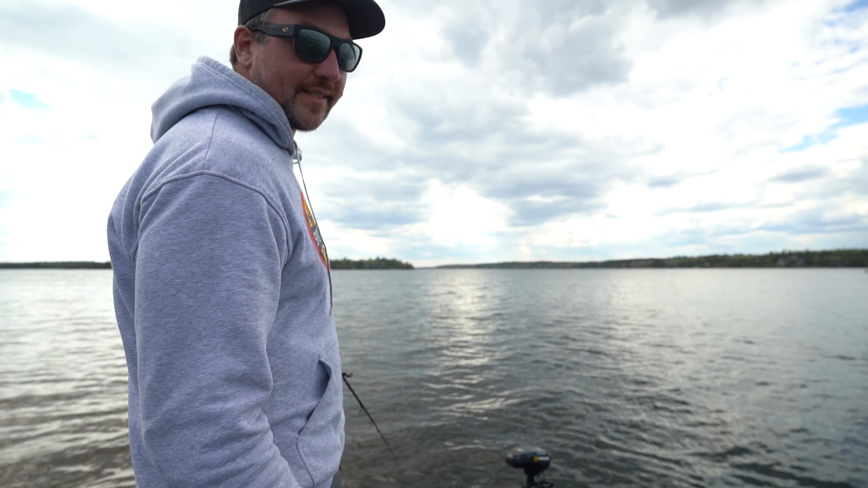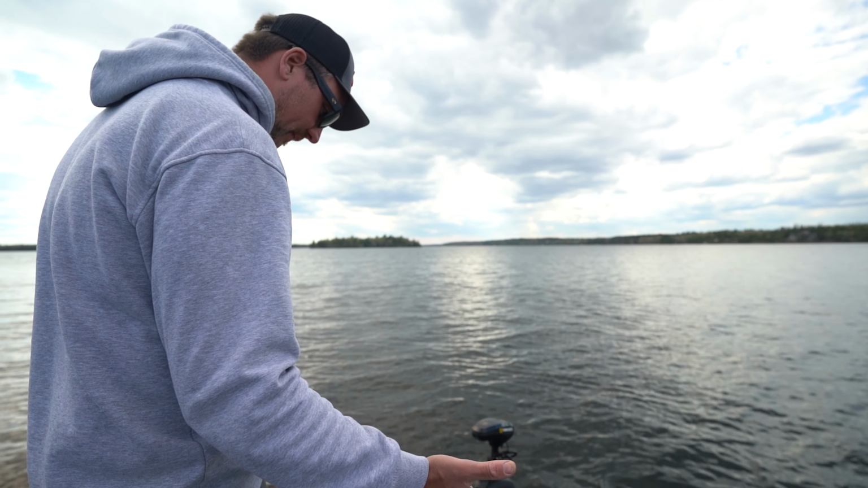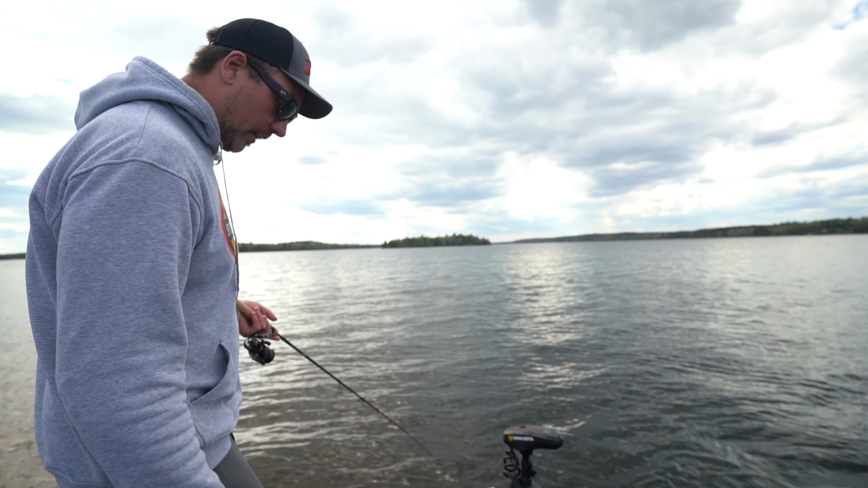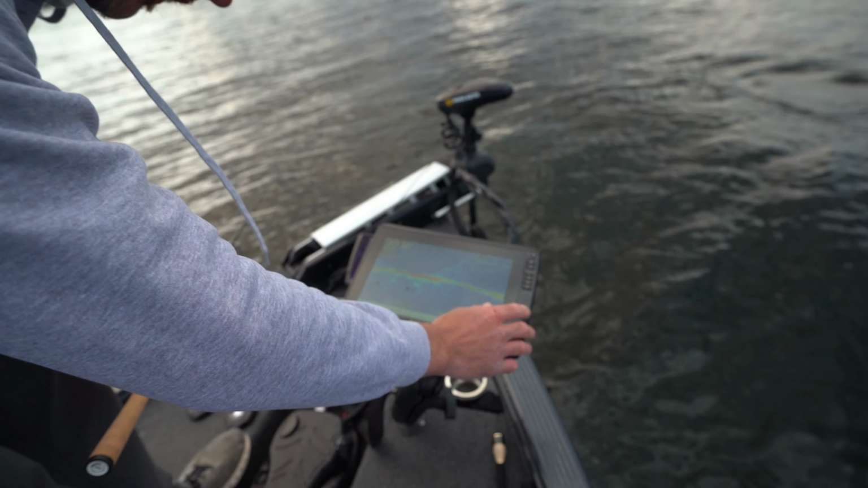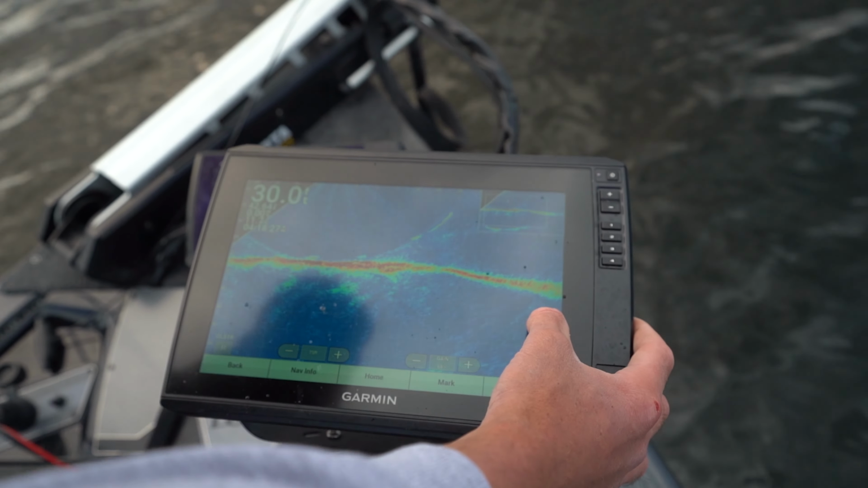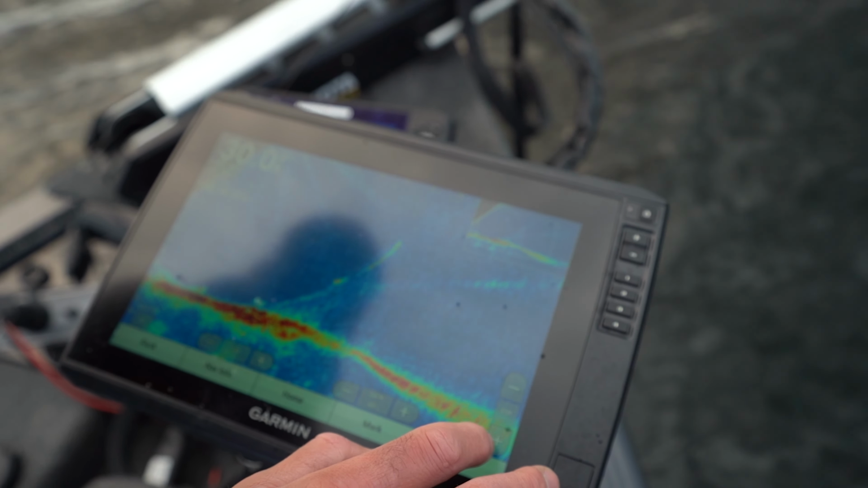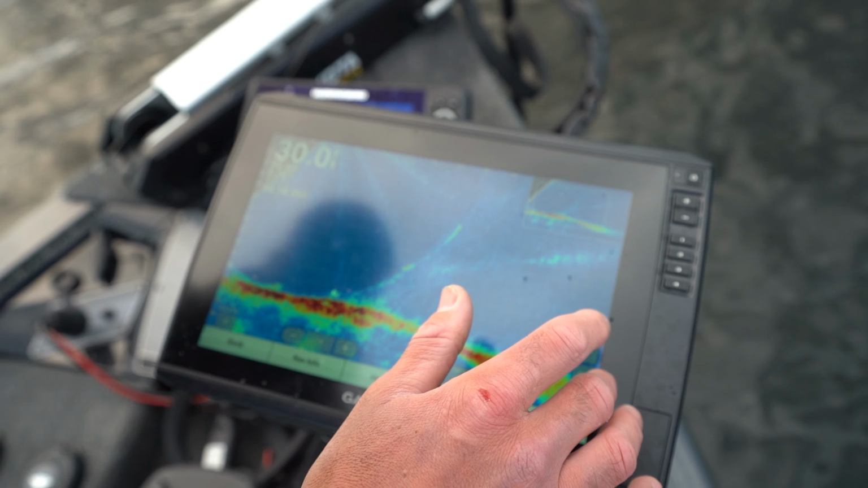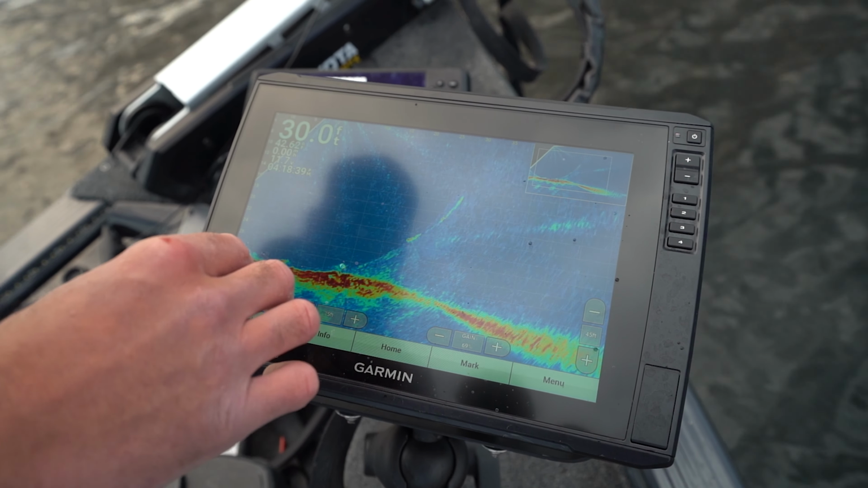So I won't go crazy technical here, but I'm just going to show you a couple tricks for moping or hanging a minnow or whatever you want to call it with the Livescope. One thing I do is I always use the manual depth range. I never turn it on auto. I know I'm not going below 45 today, so I'll put that around 45. I've got it out at 75 right now.